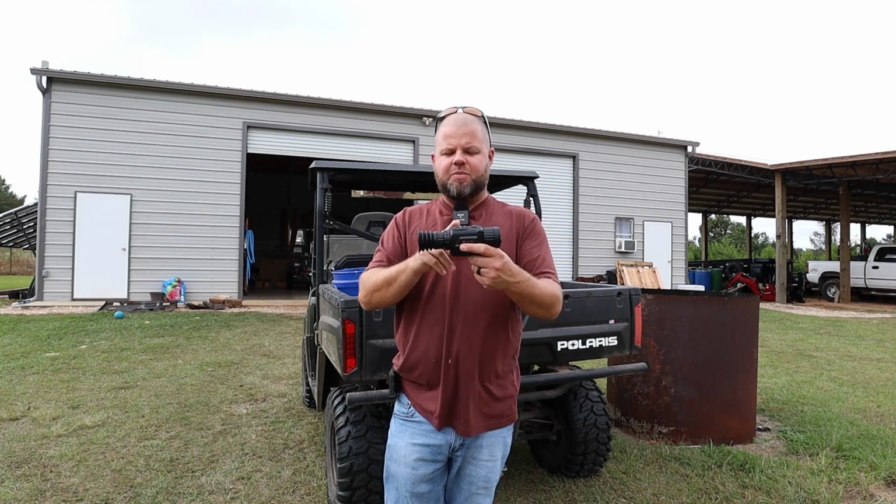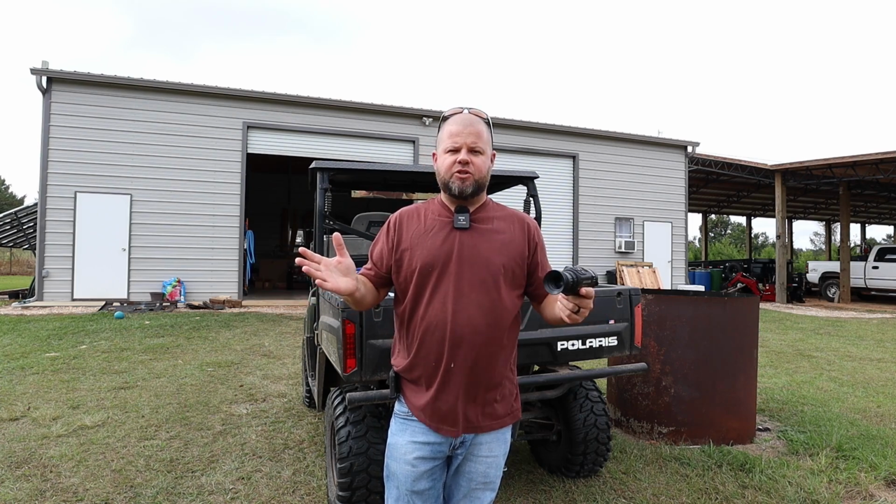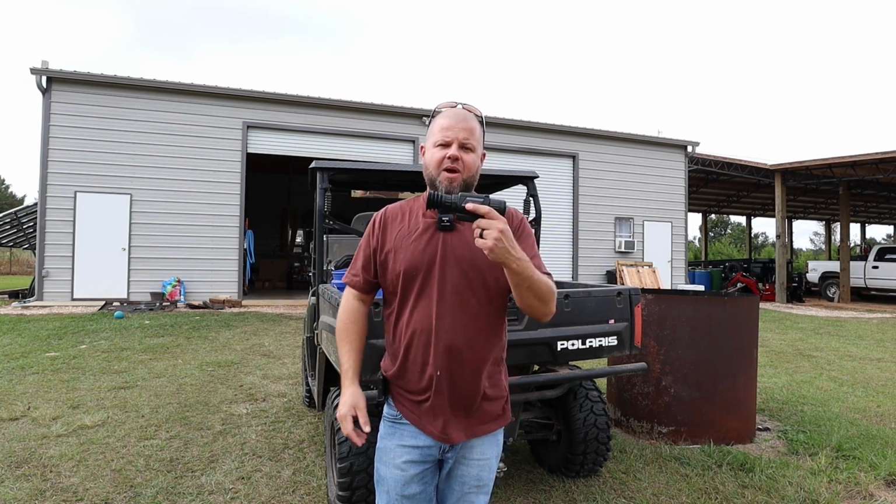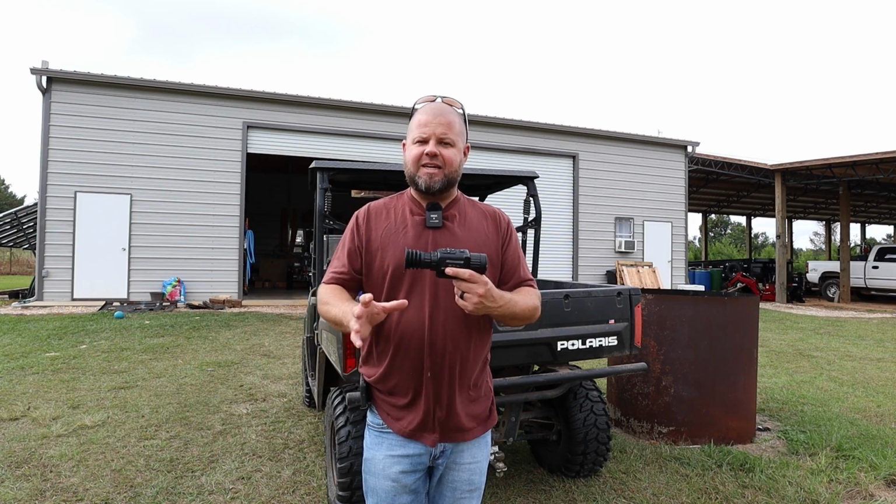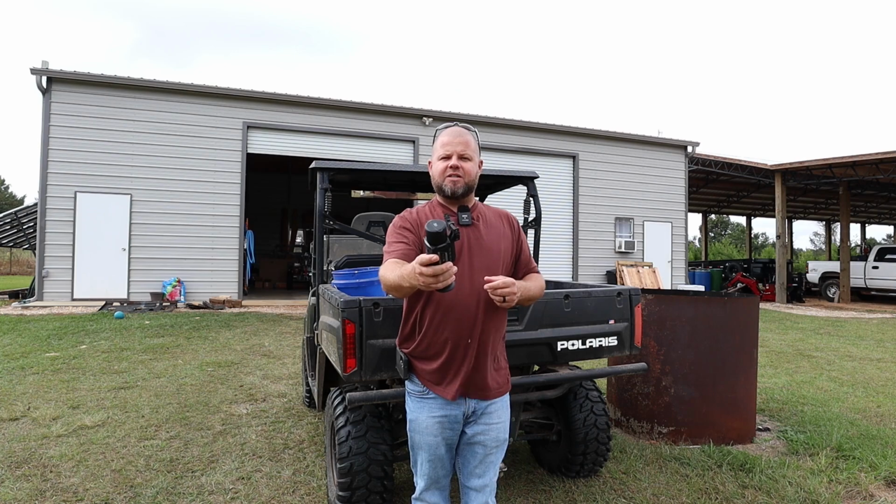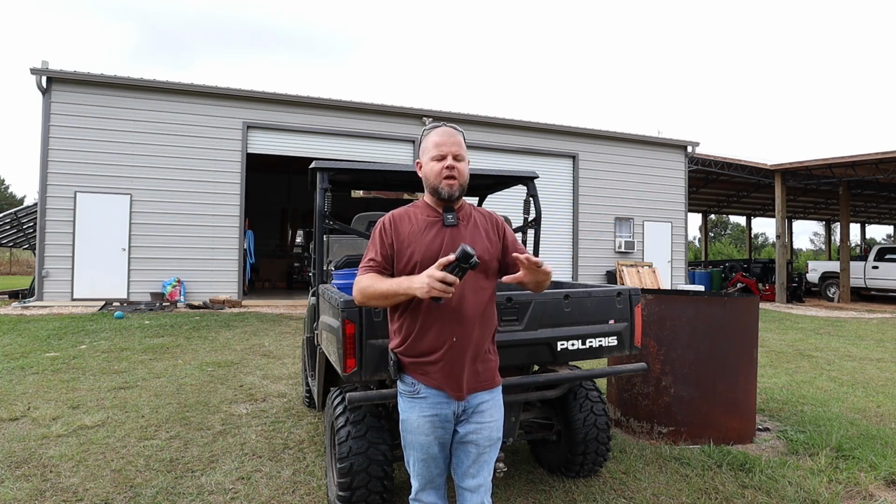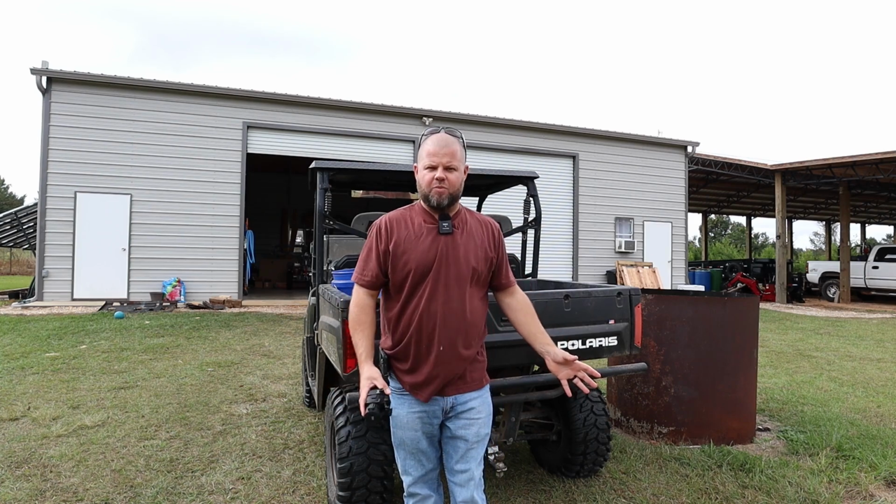I constantly see people complaining about battery life for these. I just do not understand. I've had mine a year-and-a-half now, and I think I'm on my third set of batteries. That's it. I get months out of a set of batteries. Now, if you're gonna go turn on a powerful device like this and go walk around for 4 hours hog hunting or leave it on all night long, yes, you're gonna absolutely destroy your batteries.